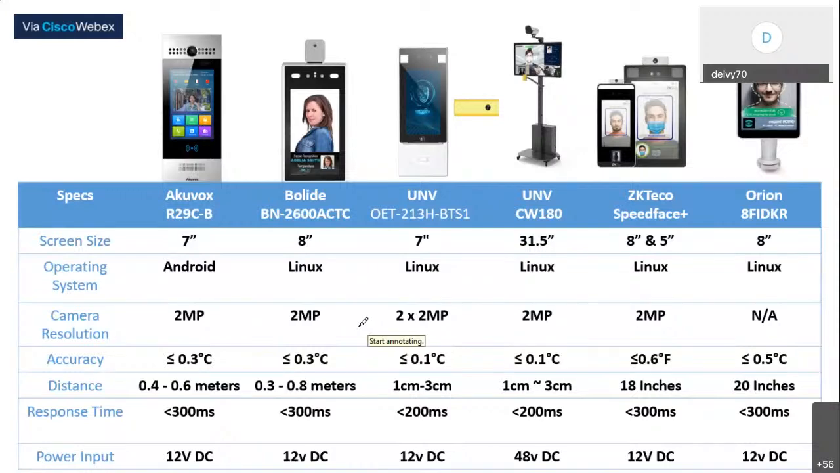Yeah, so I heard that the cameras of the black boxes are actually more sensitive than the others, and most of these temperature accuracies are under completely perfect conditions. So in most environments, you're going to have air conditioning vents, airflows, maybe fans. How do you control for those types of environmental factors on these types of cameras?